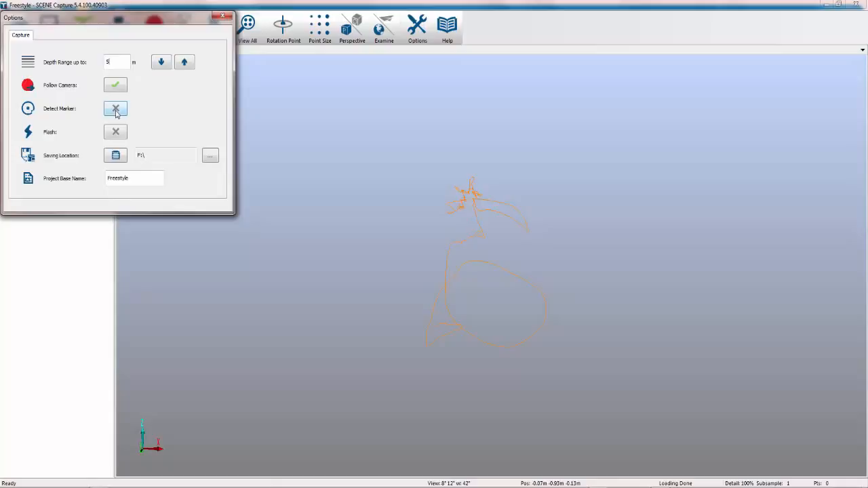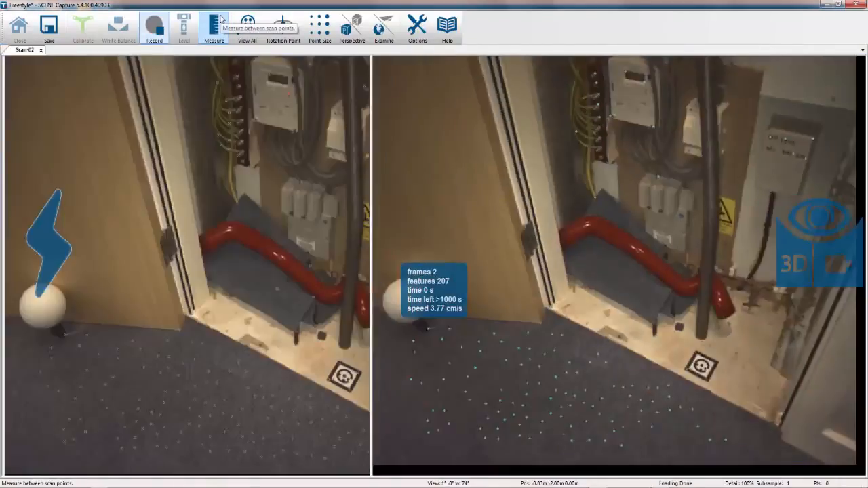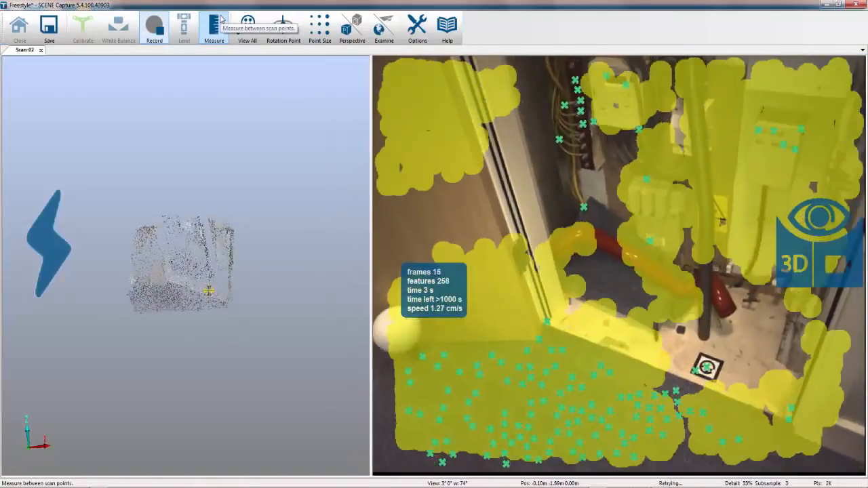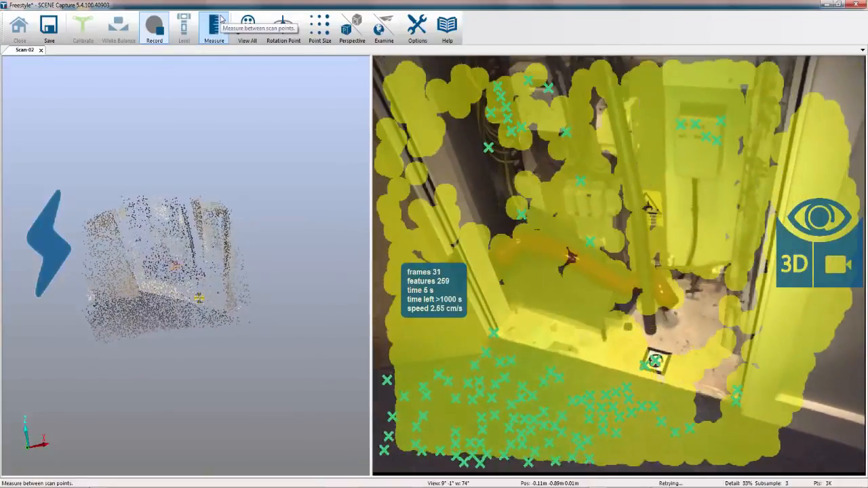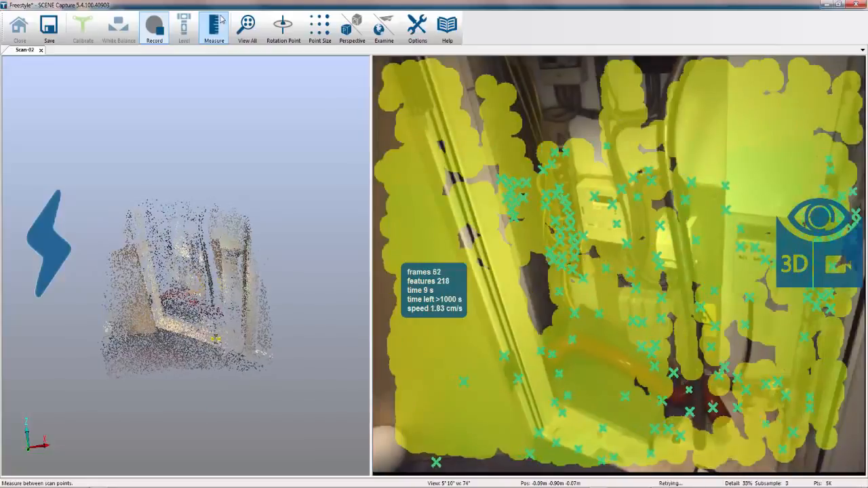At the same time as doing that, I'm going to click detect markers, and I'm also going to turn on the flash. When I'm happy that everything's set up, close the dialog box, take the Freestyle again, press the start button, and now what you'll see is a series of yellow animated areas, and this is telling me that the data capture is good.